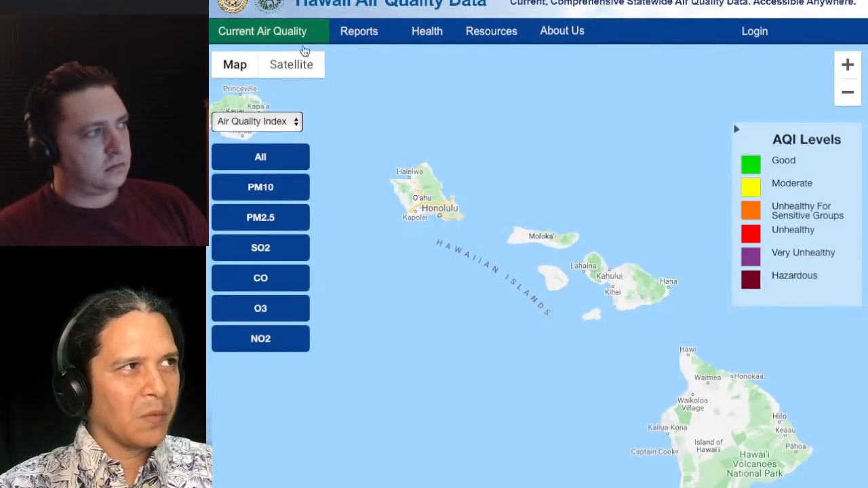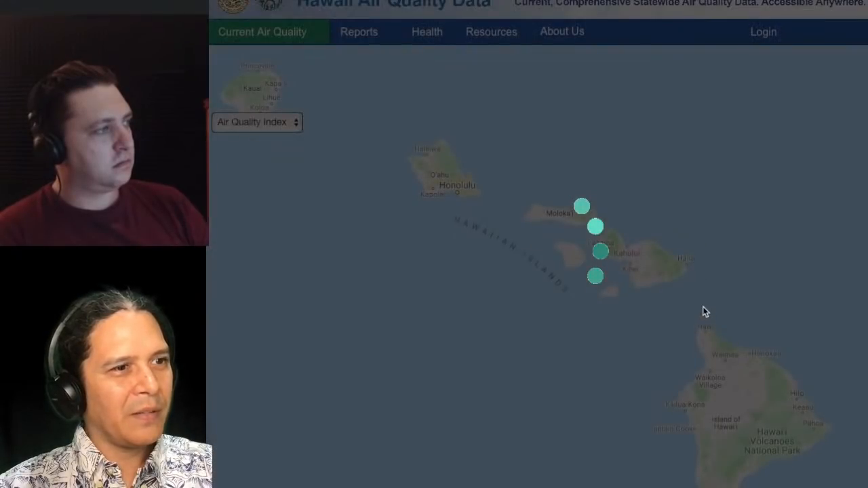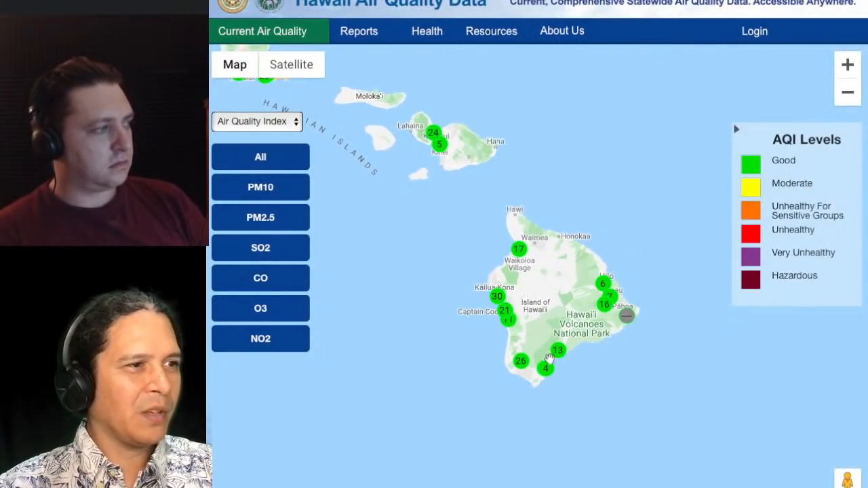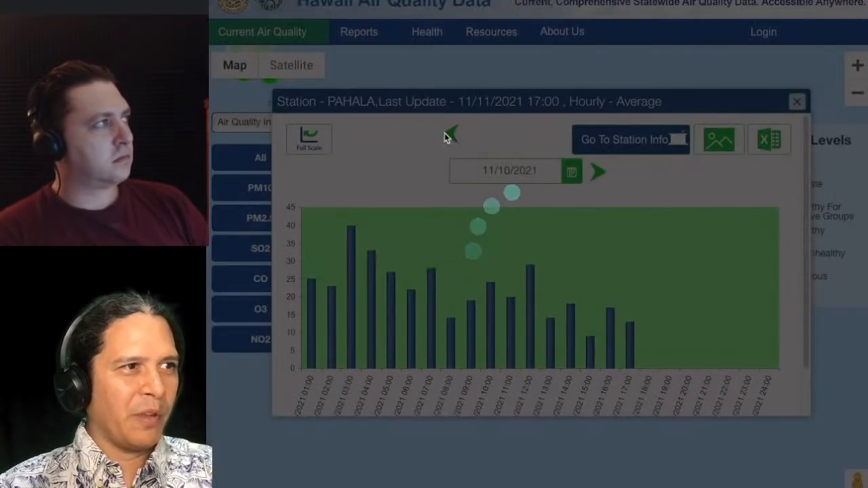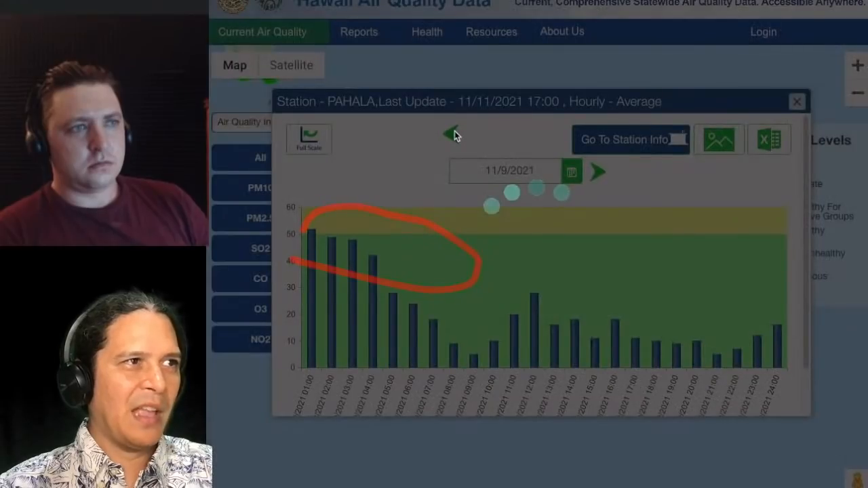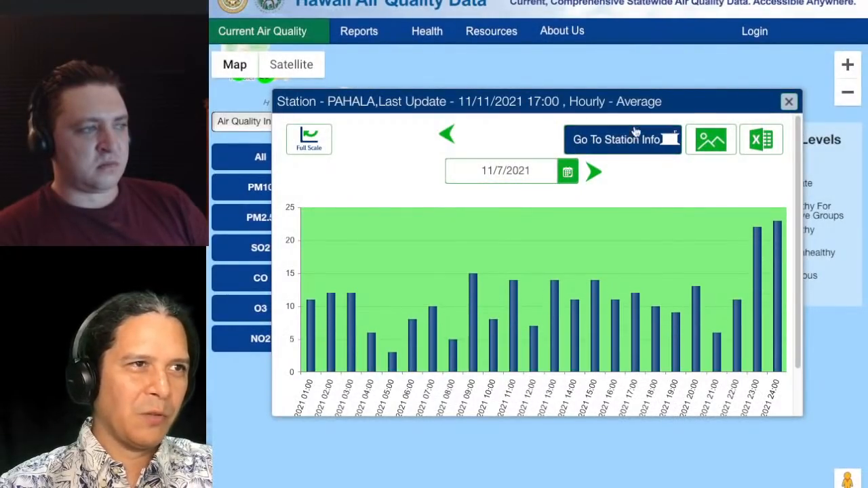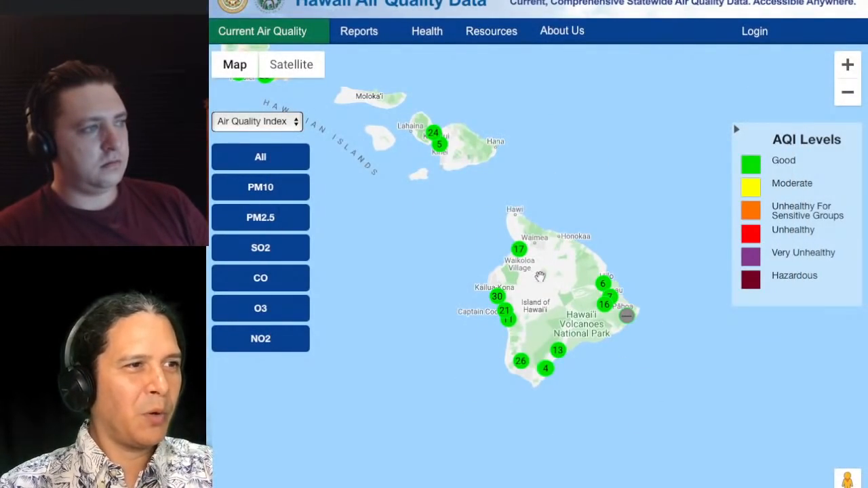We have the State of Hawaii Air Quality website as well, and let's see if I can get it to show some values. Values, please. There are some, and they're all showing in green, but as usual, if you go and click on one, you can scroll through the history and see that it's flirting with the yellows and sometimes even higher than that, depending which day and wind direction, of course, right? And so certainly the VOG impact is notable.